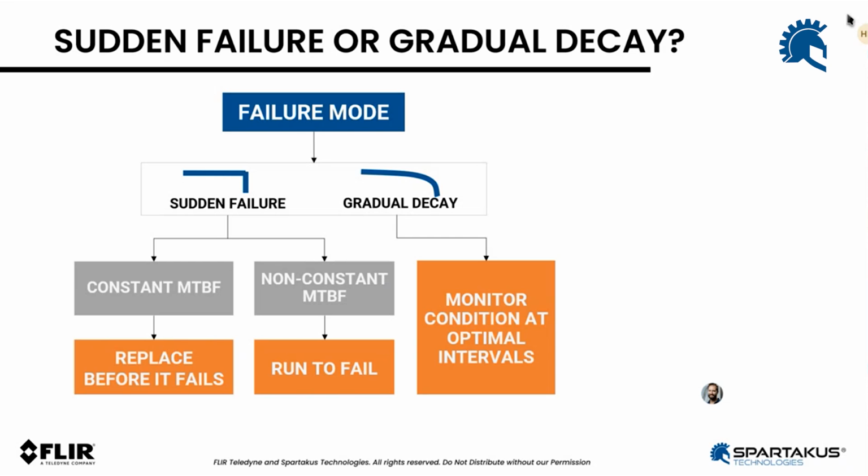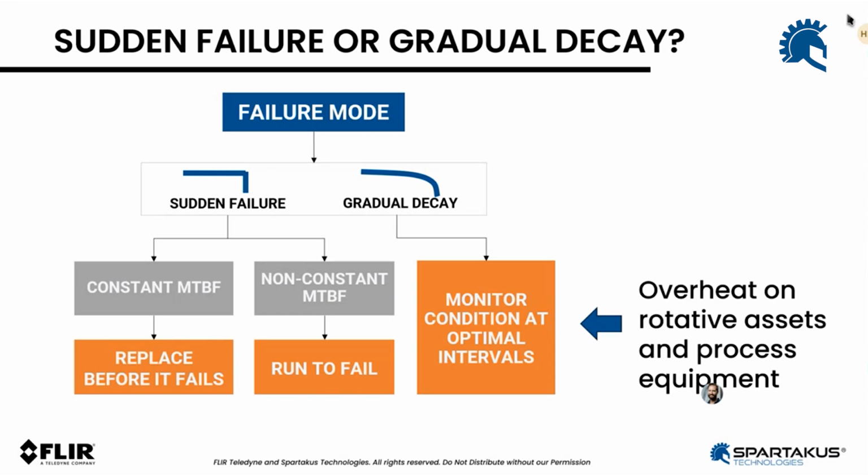Or if you have a gradual decay, then you will monitor at optimal intervals. And overheat is part of this last one, right? For rotative asset and process equipment, especially. I'm not talking about electrical components, but really about rotative assets. The heat will have to be monitored at optimal intervals. We'll get there in a few minutes.